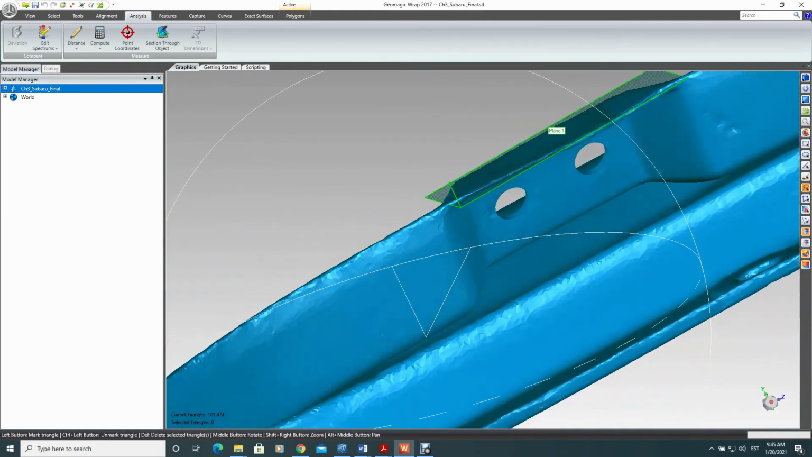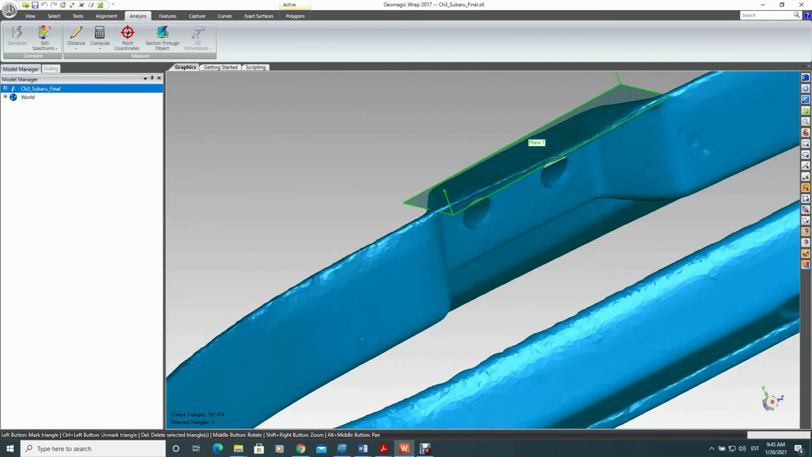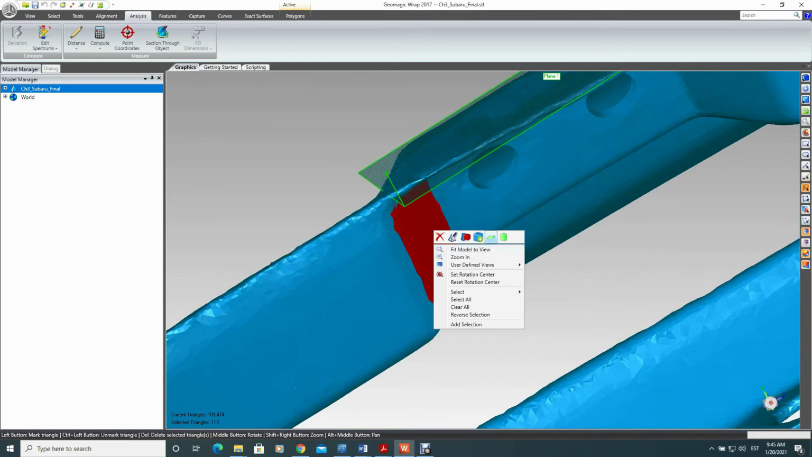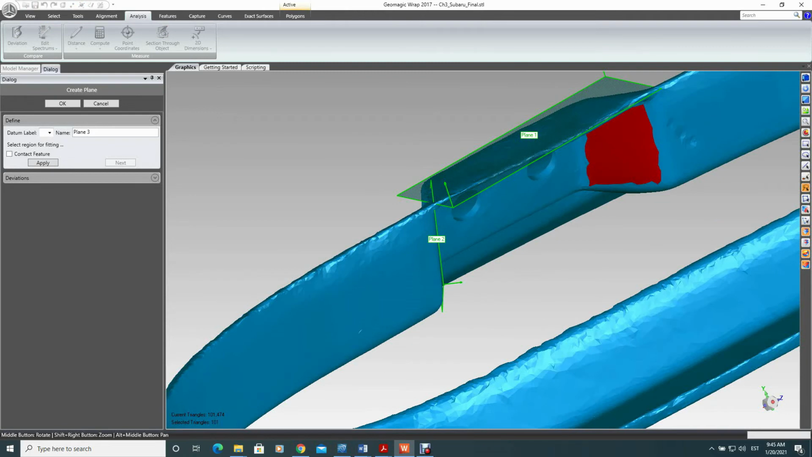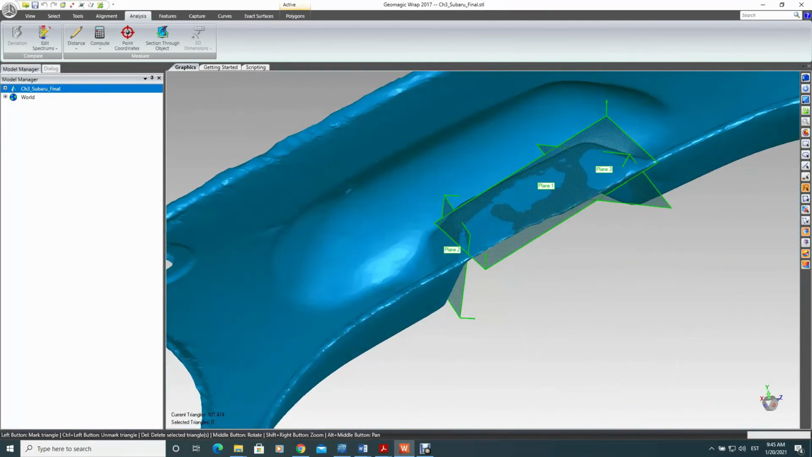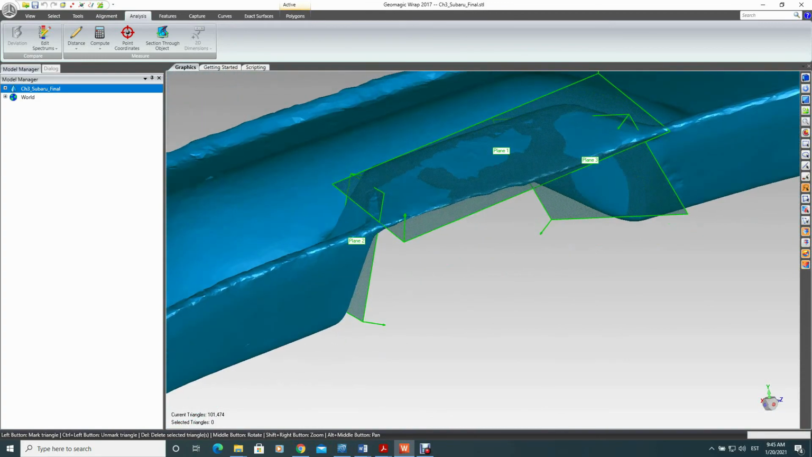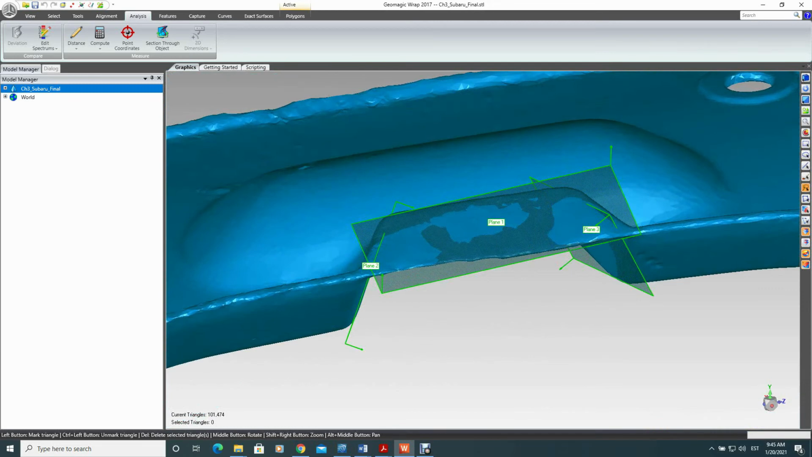For now we will also create another plane which will be a midplane between these two inclined planes. So let's take from there and add a plane, yes, and let's take from there and add another plane, yes. We have this plane. As we can see, these are inclined. They are not perpendicular with the one we created first.